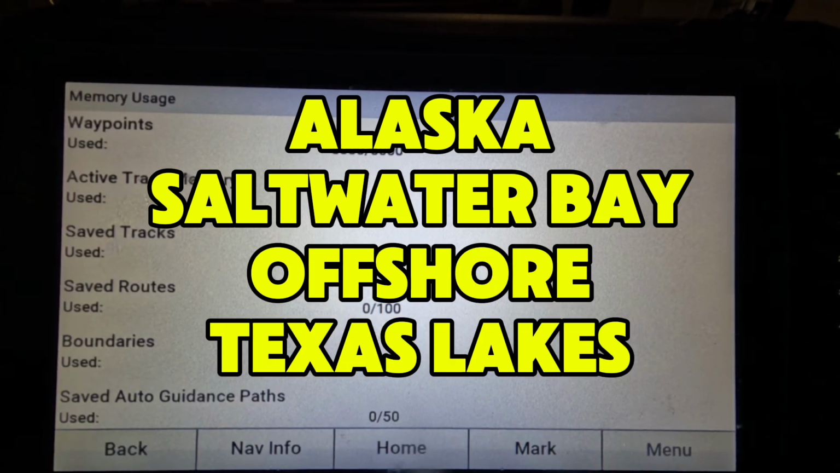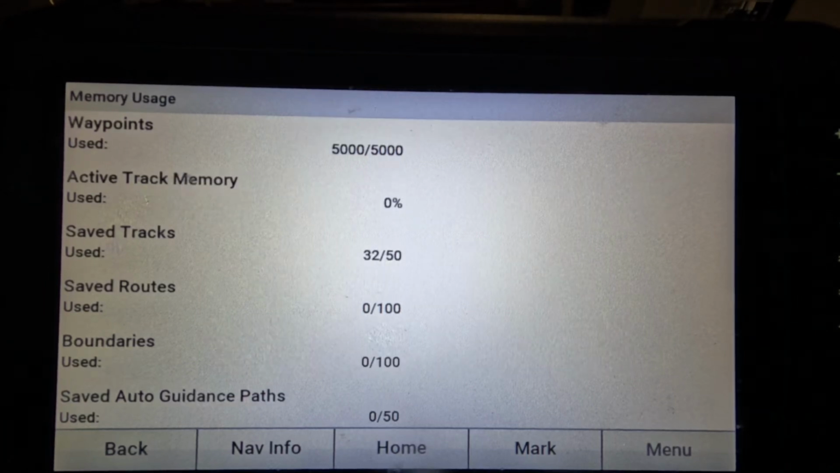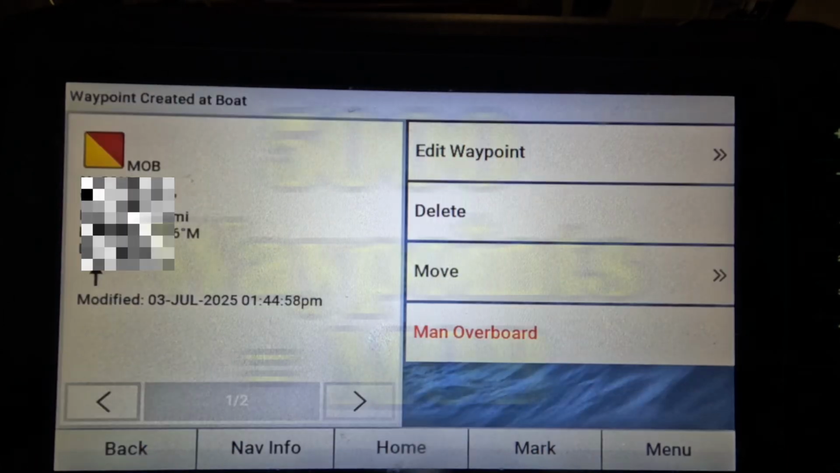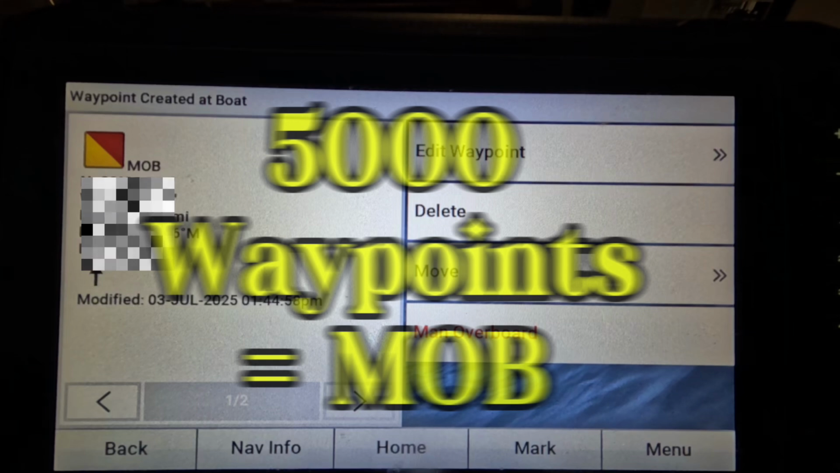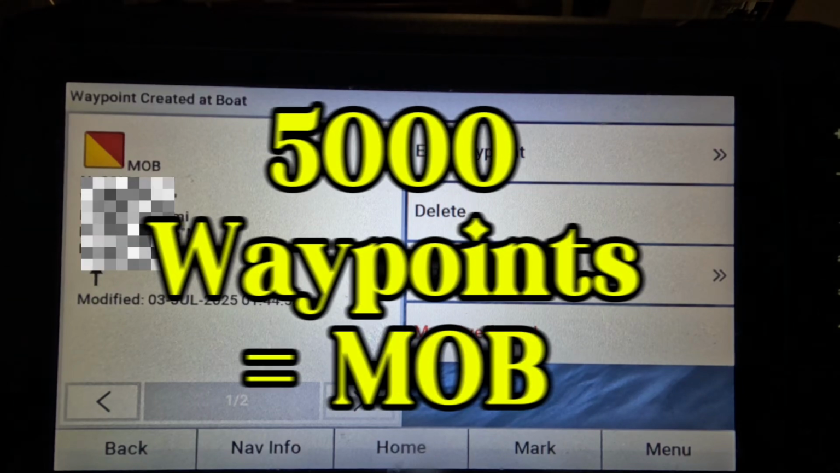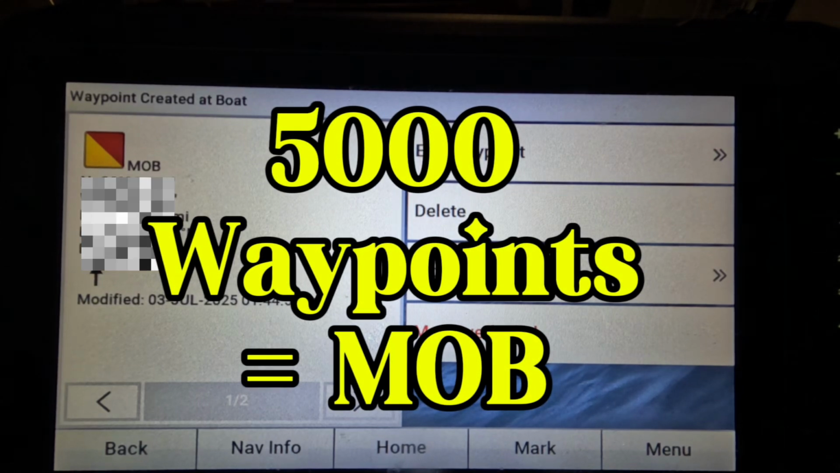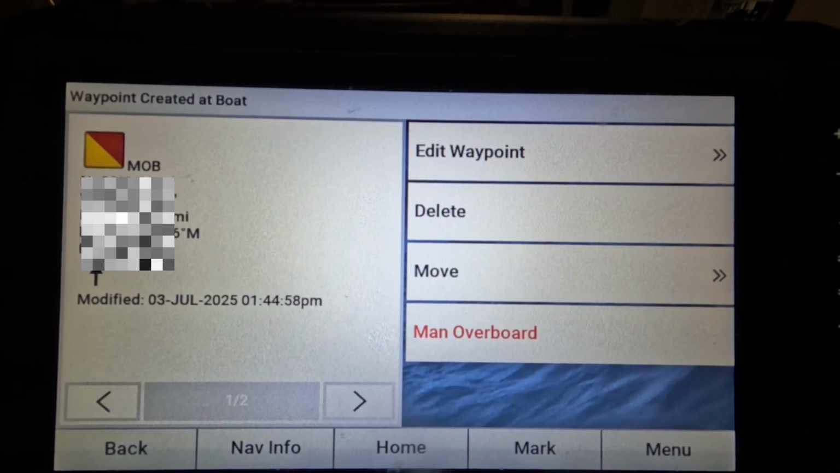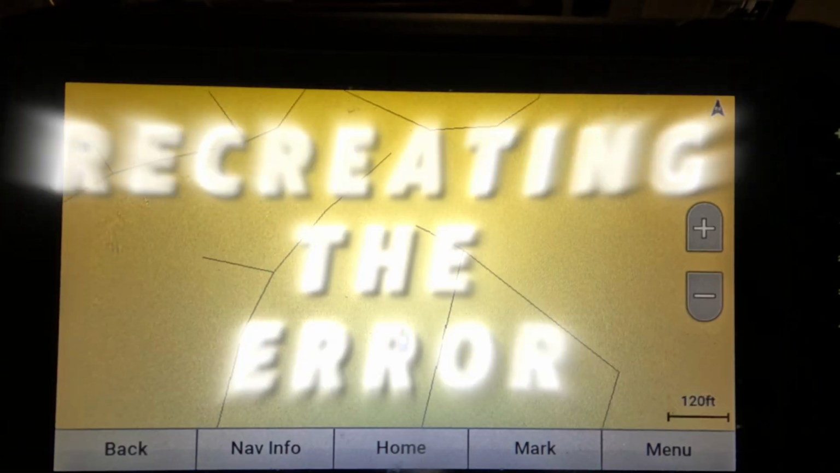So over 30 years of fishing, that's a new personal check mark that I can say that now I have 5,000 waypoints. So if you hit that, that's one possible reason why you're getting Man Overboard instead of an increased waypoint number. So you may have to go back in and remove some of your waypoints.